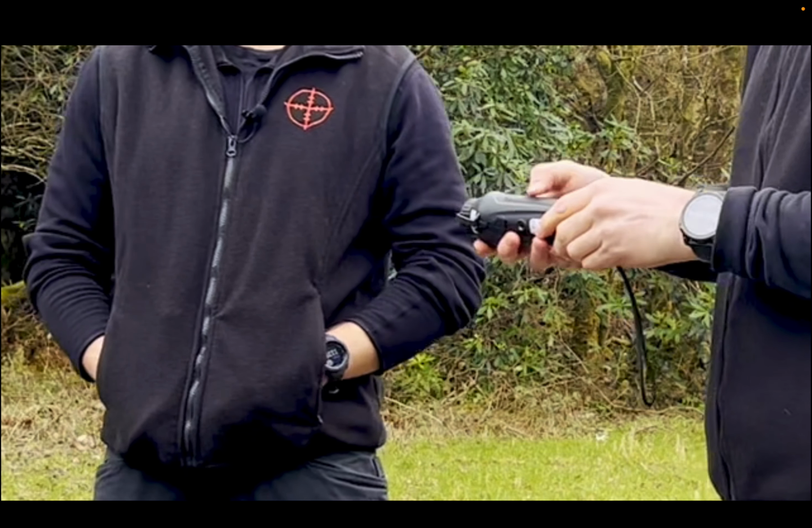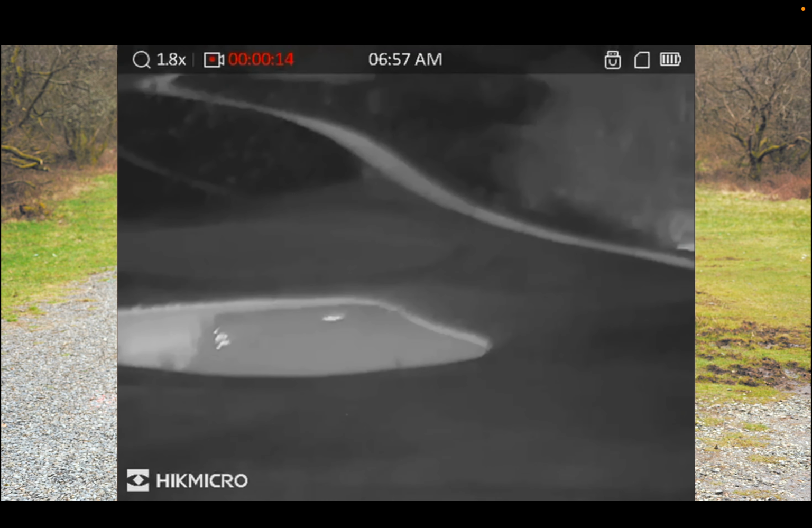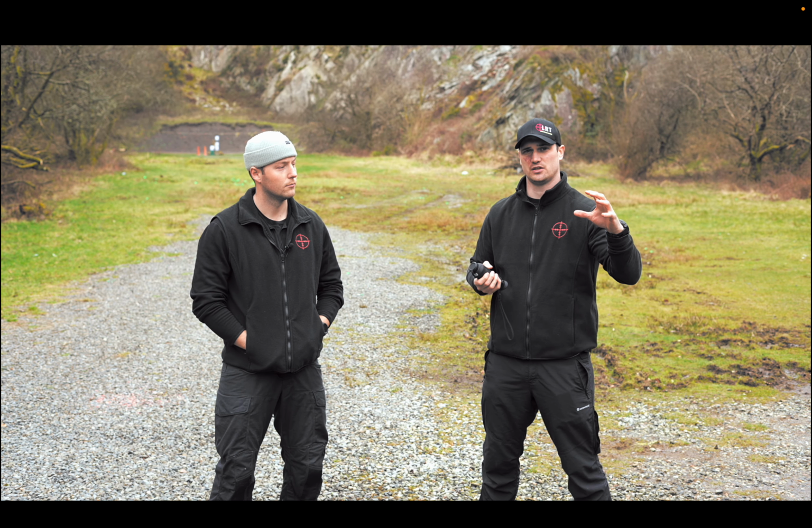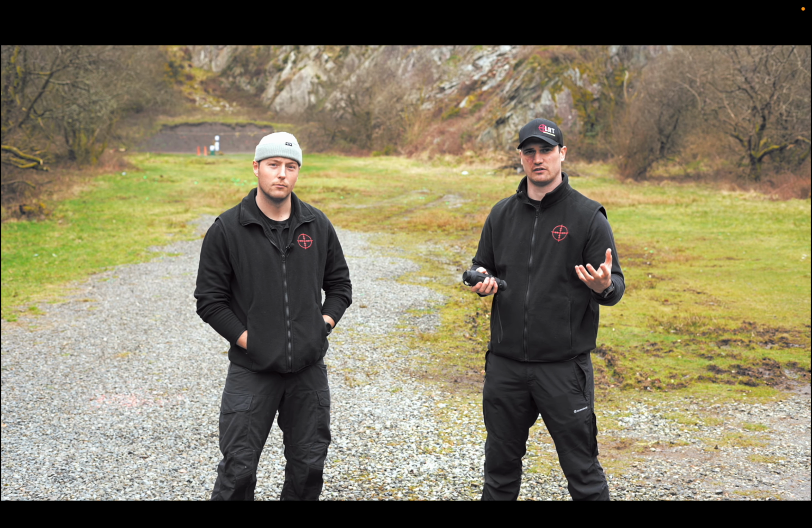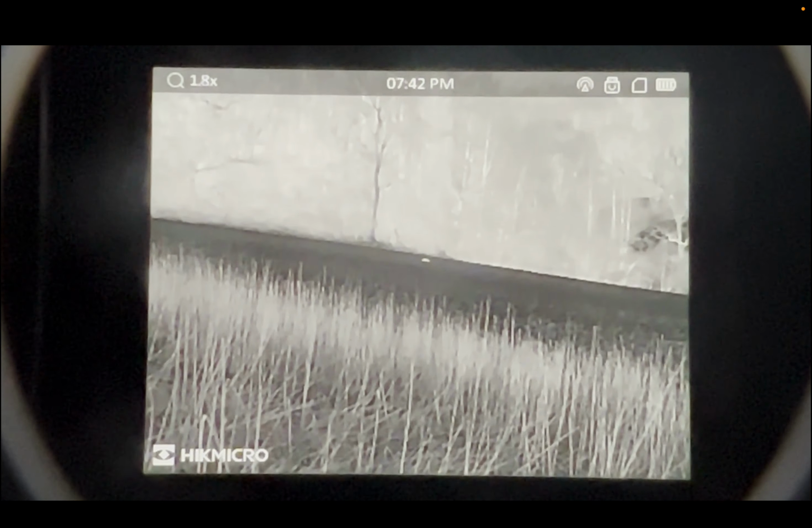And then the third button along the spine, that's your capture button. Little camera situated on top. That'll allow you to capture a still image of what you're looking at. Also, if you hold it for a couple of seconds, you can then record whatever you're looking at for up to 1.5 minutes. Going forward from that, you've got the power button.